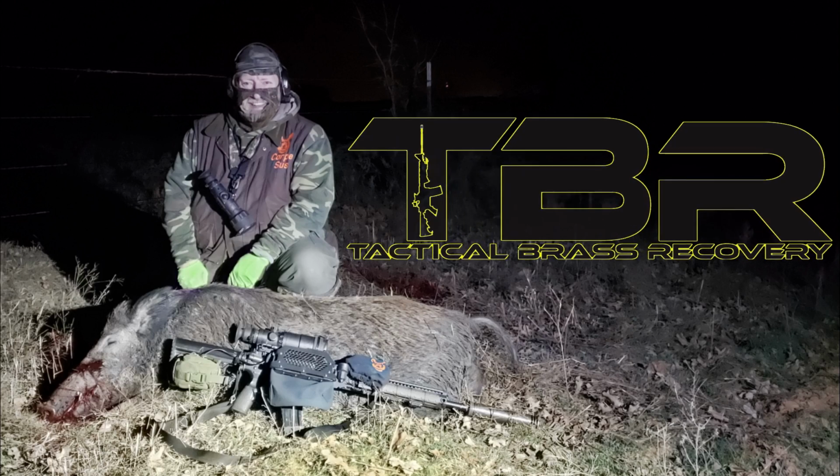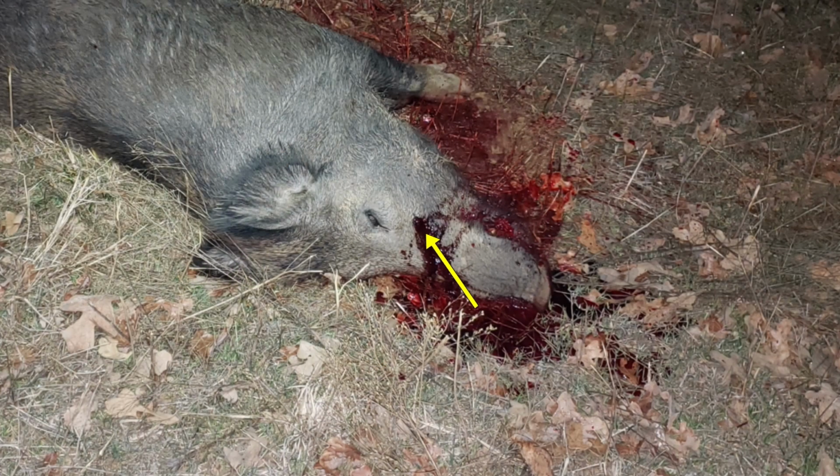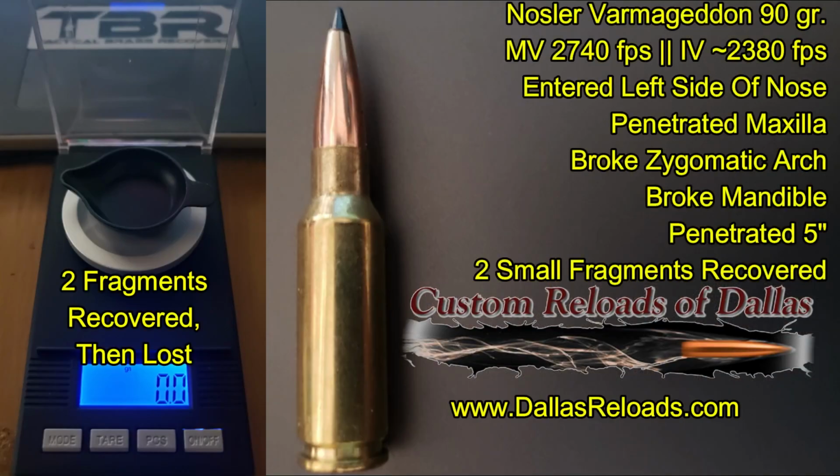Brass Catcher by Tactical Brass Recovery. In my haste, the shot was a tad low, entering the left side of the nose, and then proceeding back into the neck. The Nosler Varmageddon entered at about 2,380 feet per second, going in the left side of the nose, penetrating the maxilla, breaking the zygomatic arch, breaking the mandible, penetrated about 5 inches.